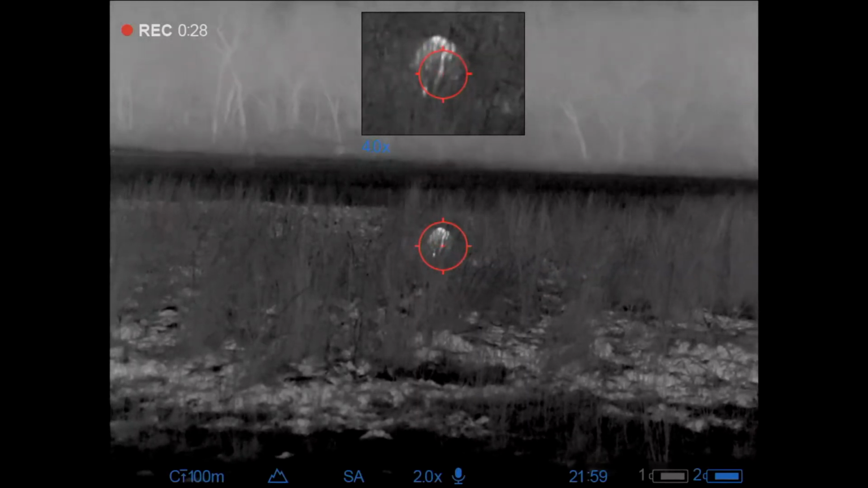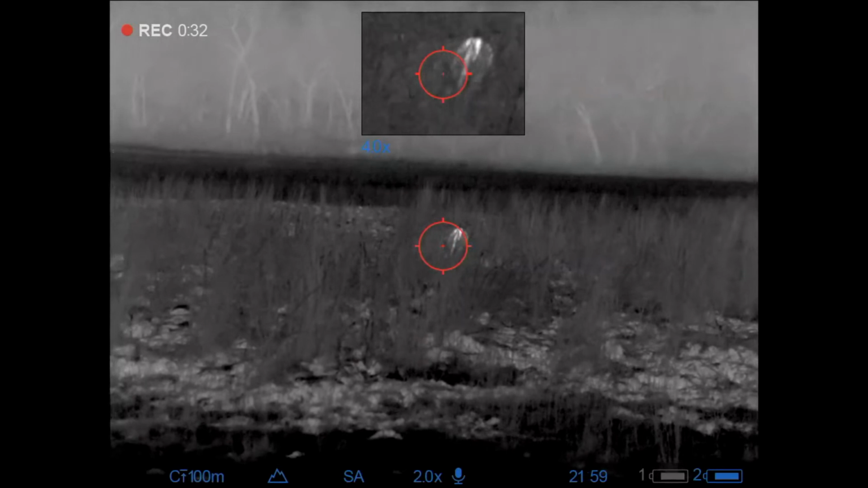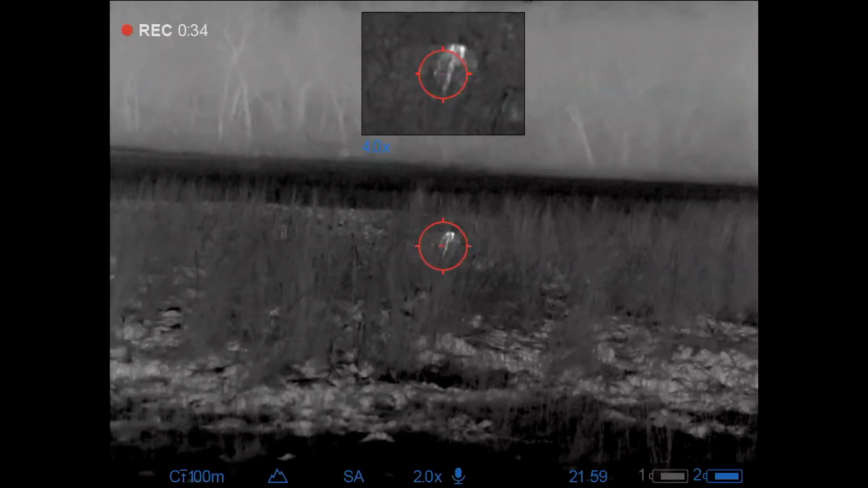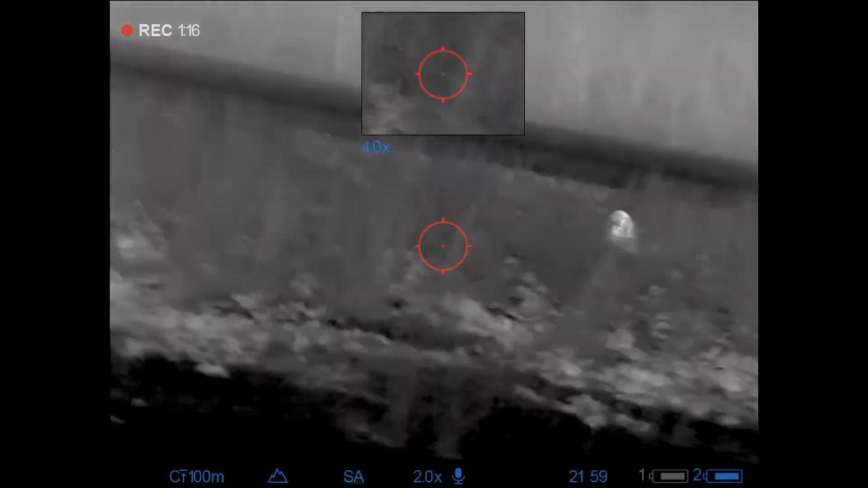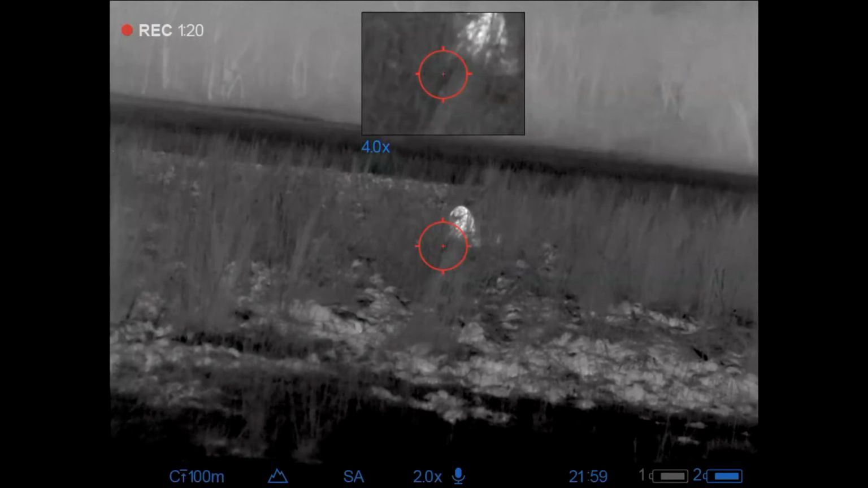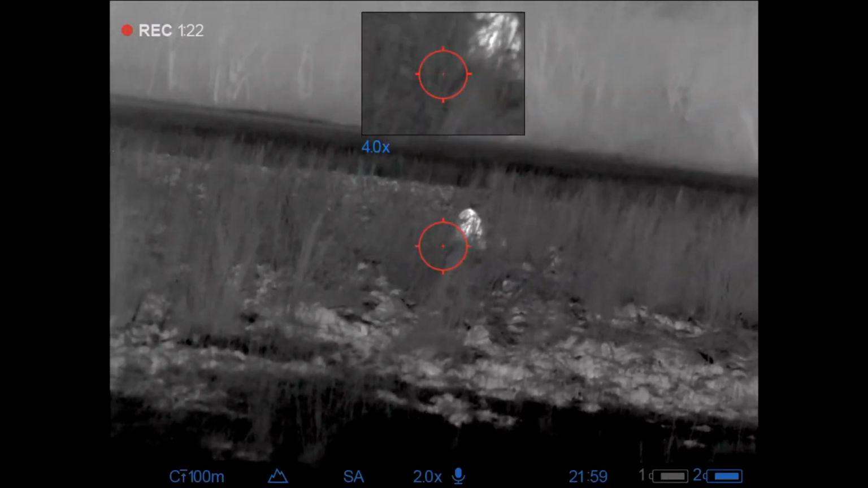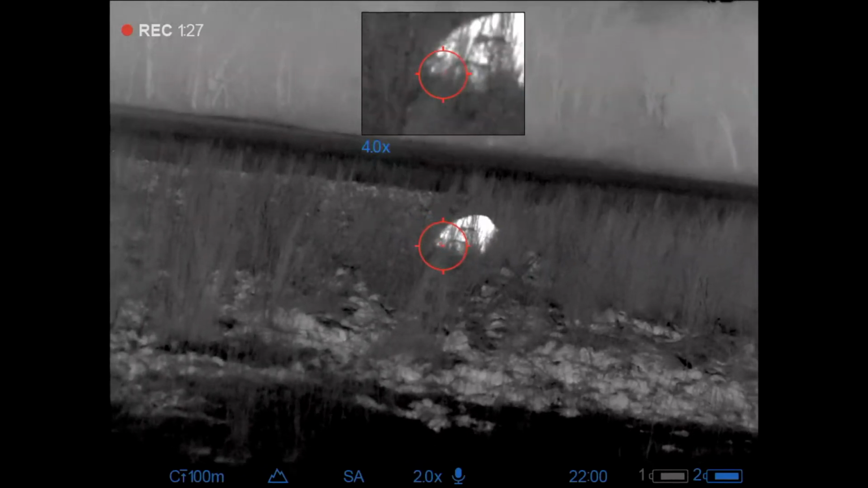But standing on the trough, I'm having to utilize my trigger stick, that I use my tripod as a monopod. There's just not enough room to be able to spread it out. Here I've just moved up. I've actually walked to the next trough over. I'm just trying to get a better angle at this hog. He's not giving me a good shot, which he will here in just a second. And it's ready to go to work.